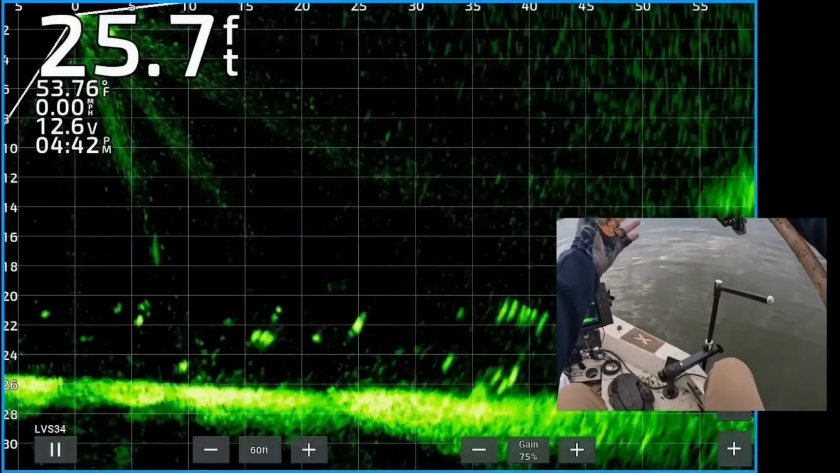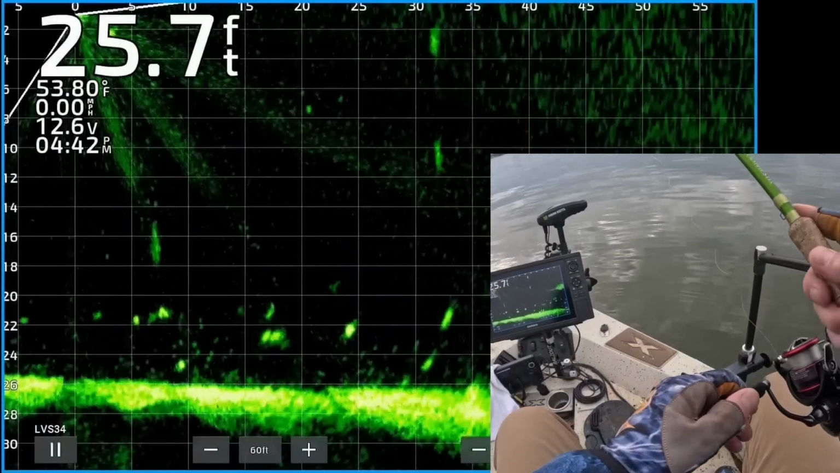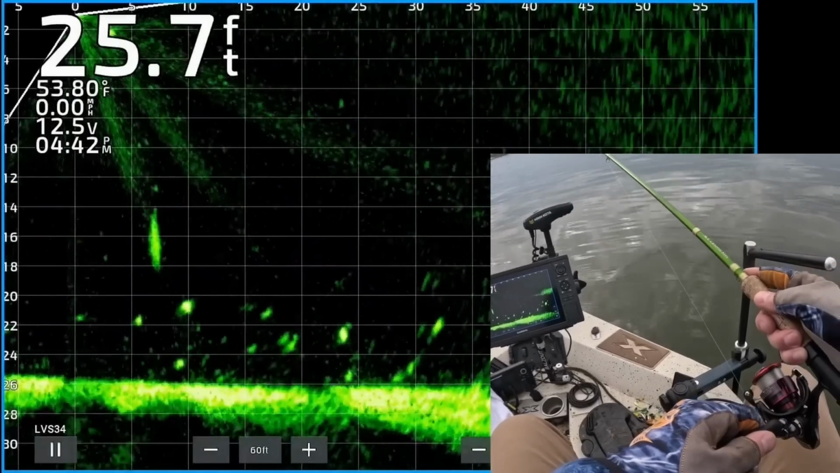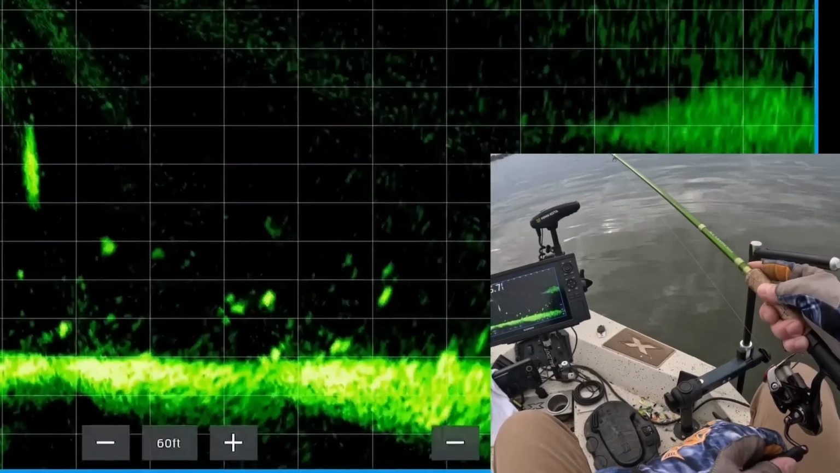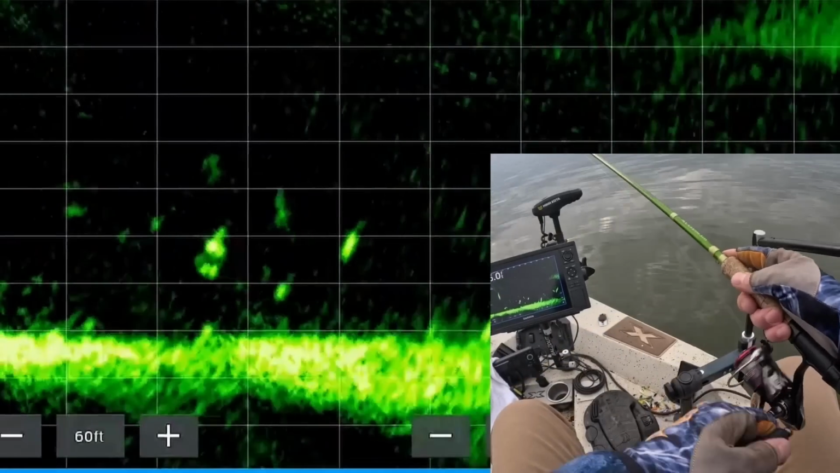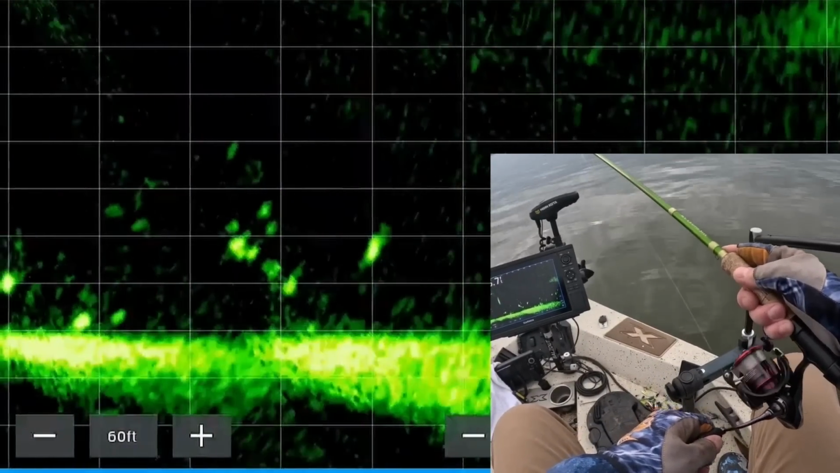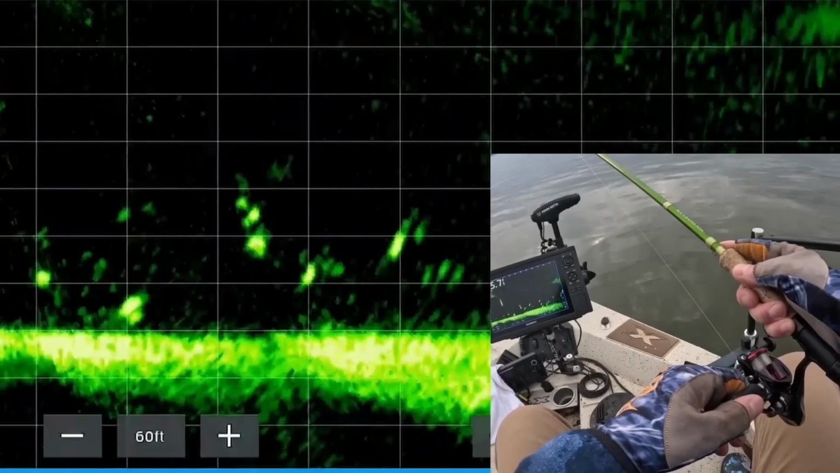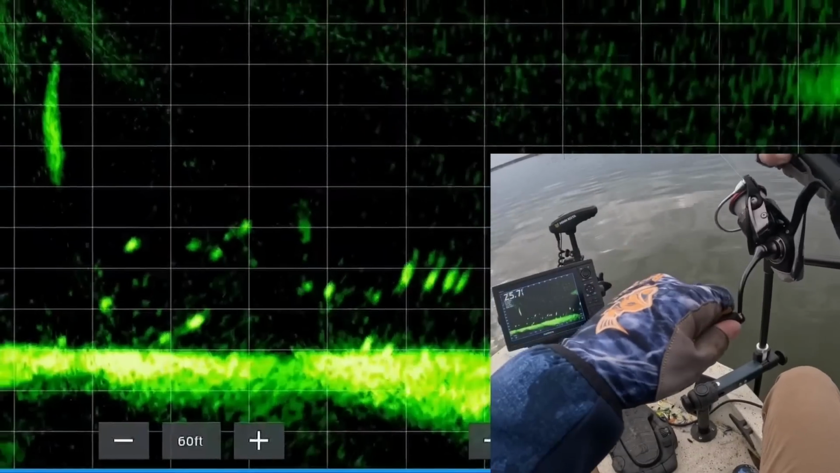There's some fish scattered around 2 or 4 feet above the bottom. There's my jig and weight dropping down. Each of those rectangles is about 5 feet wide, and there's my jig and weight coming up on top of a nice one right there. Notice how I twitched my rod tip? He came, he's locked on. That's one.